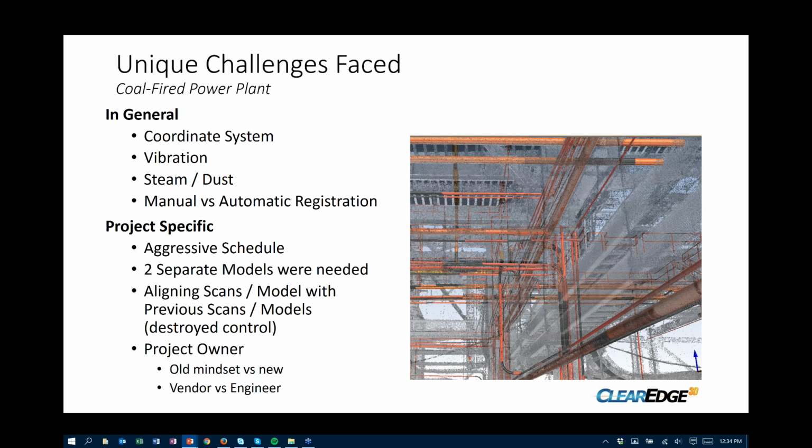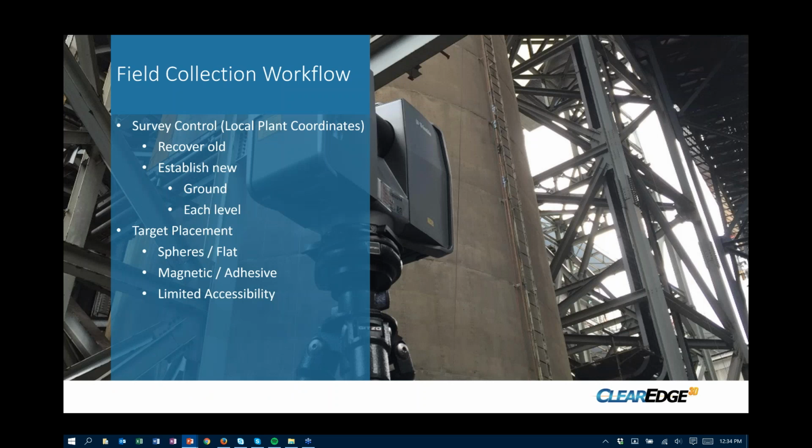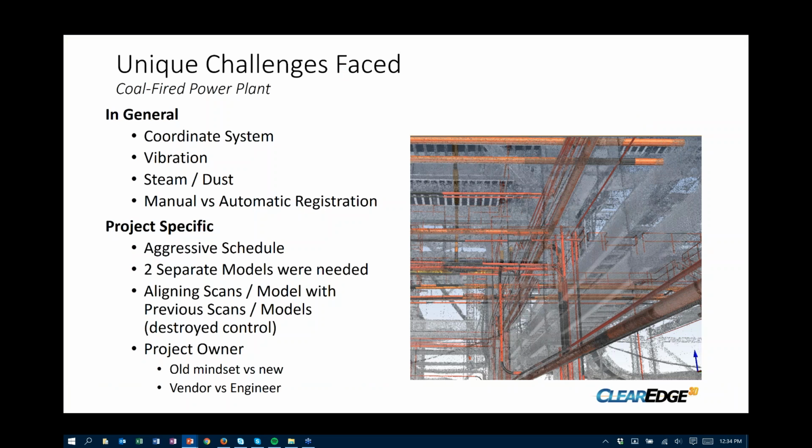You can go on to the next slide. So some unique challenges. In general, we'll go into these a little more in the back one. So we're going to the coordinate system. There was vibration of an operating plant, steam, and dust we encountered in our registration. For the project, it may not be unique because we had an aggressive schedule, as most are. We were required to have 2 separate models. We were producing a CAD model and a Revit model. We had a couple of different vendors and engineers requiring the need for each of those models.